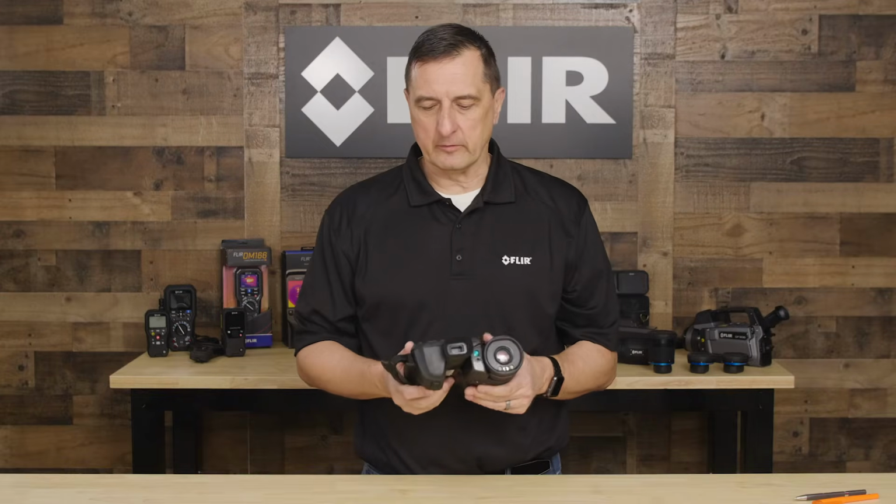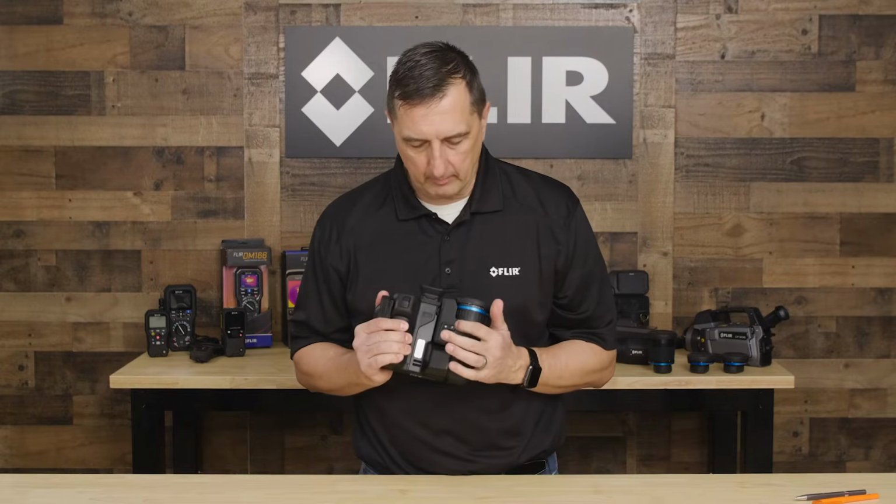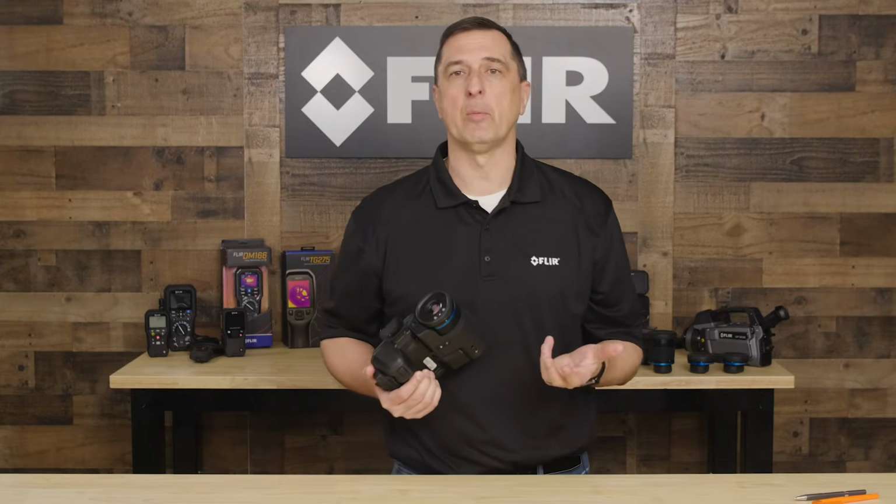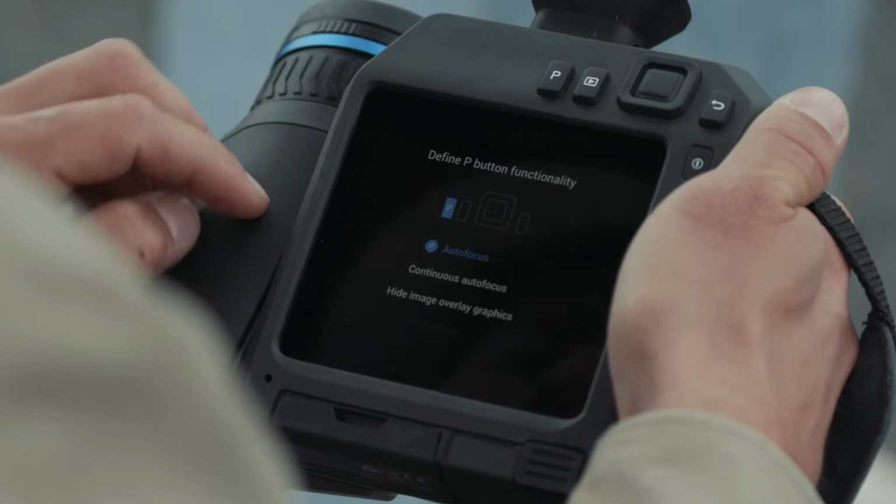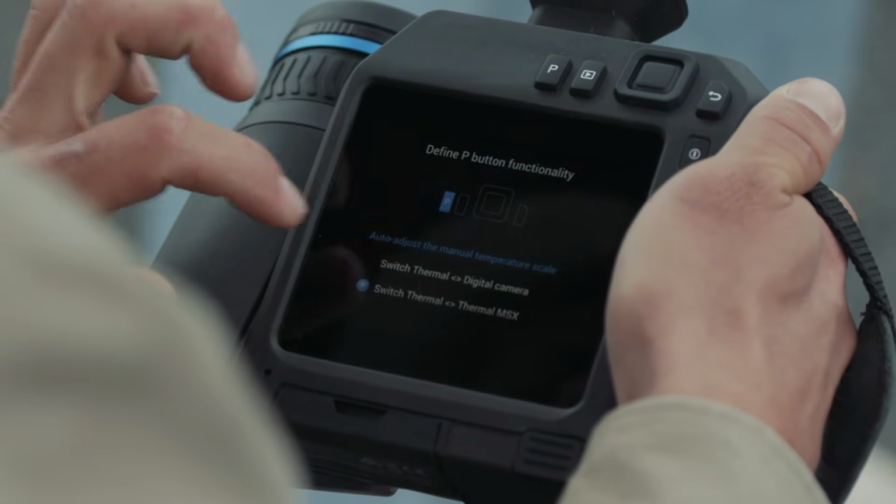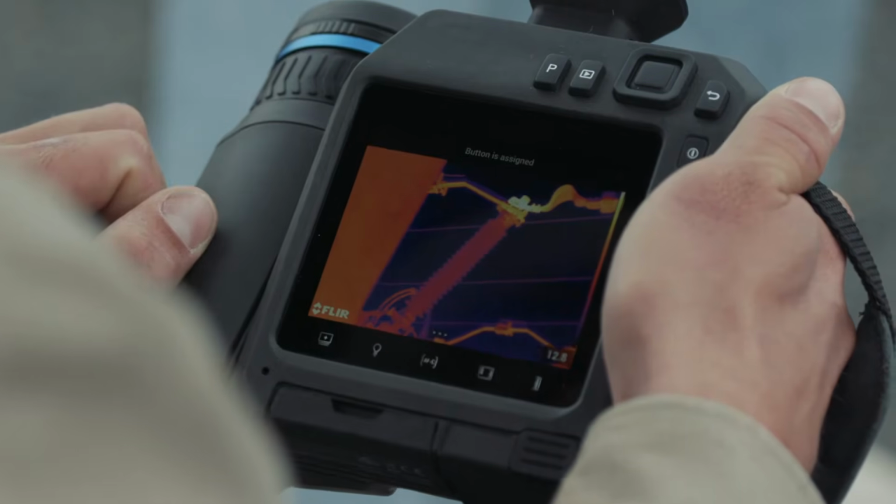One of the things that you'll notice is that on the back and on the bottom of the optical module, we have two buttons labeled P, and these are programmable buttons. A lot of our users, when operating the camera system, want to be able to jump to certain features, certain items within the camera system without having to go through the menu itself. Well, the P button allows you to do that.